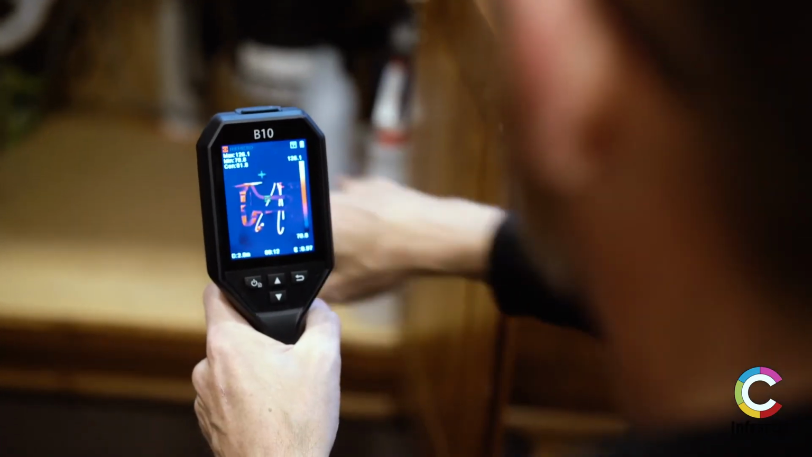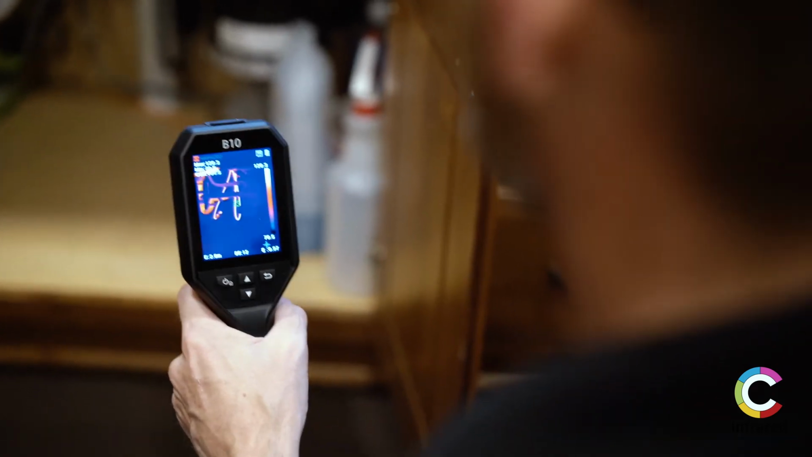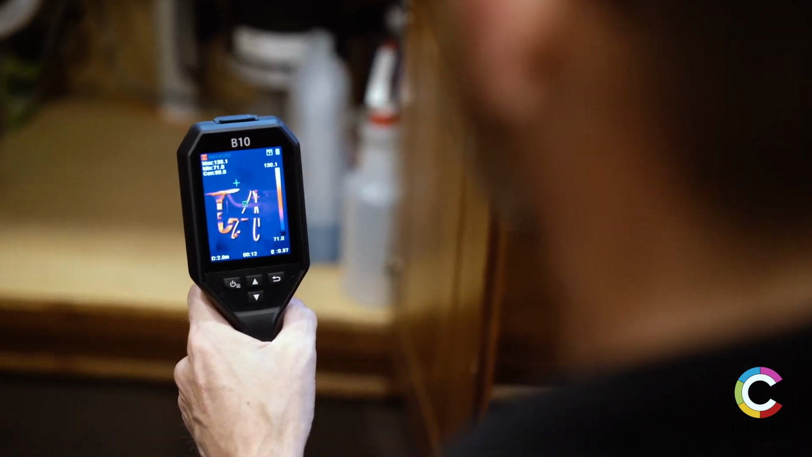Other great things that we can use this thermography tool for is looking for plumbing leaks, to make sure the hot and cold water are in the proper position, make sure we don't have any leaks in the drains. Sometimes it's hard to see, you know, underneath the kitchen sinks and bathroom sinks can be dark. This will pick up any anomalies that we may have. So we've got a good sealed system here.